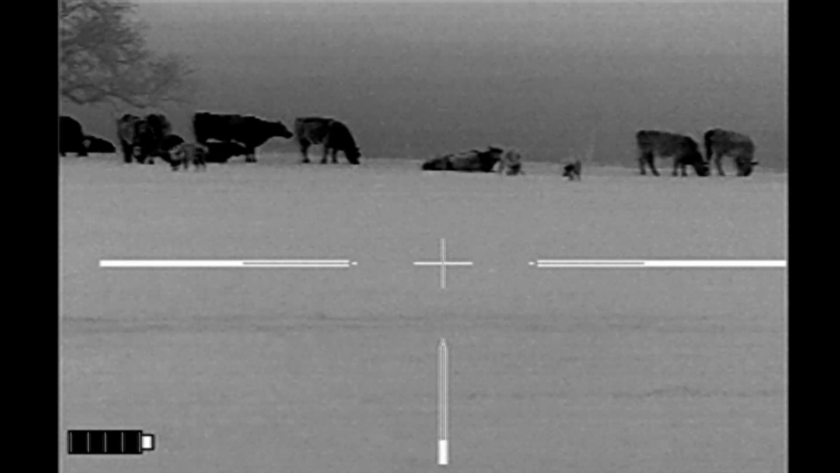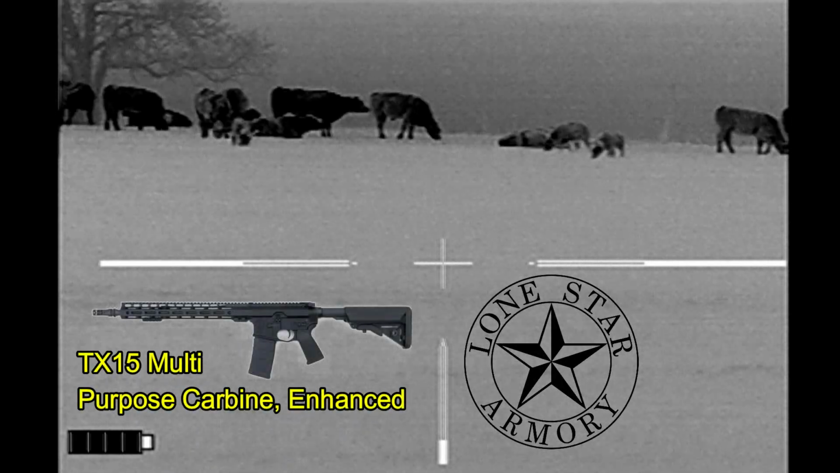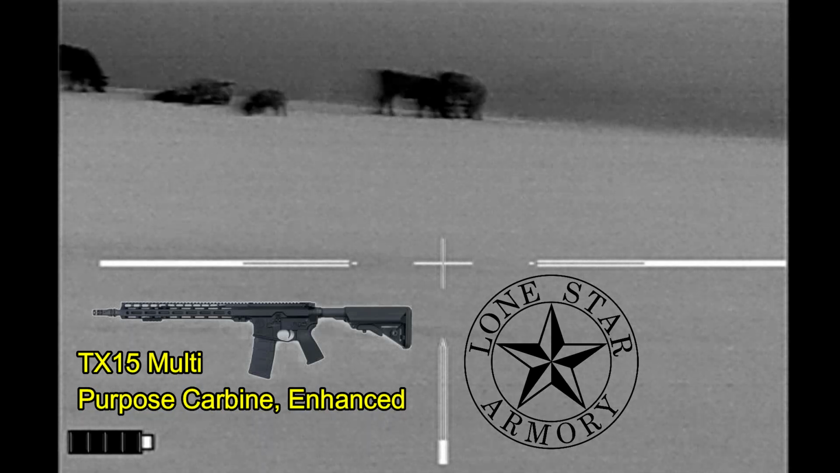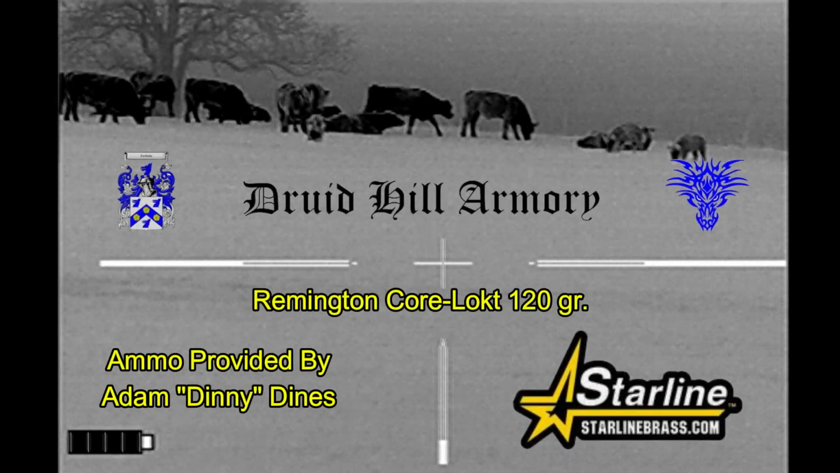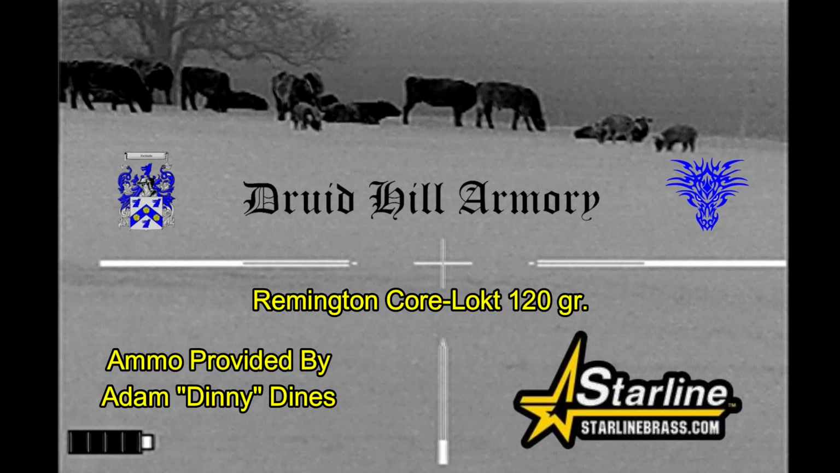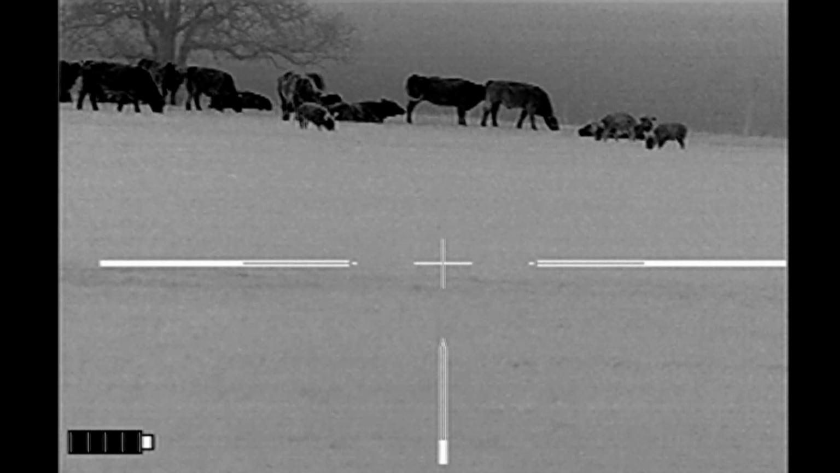And then after a while I realize that this is just going to be 3 hogs that I'm going to try to shoot with my Lone Star Armory TX-15 multi-purpose carbine enhanced, through which I'll be shooting some Remington Core-Lokt bullets loaded by Druid Hill Armory and a Starline brass that my buddy Dinny has gotten for me.